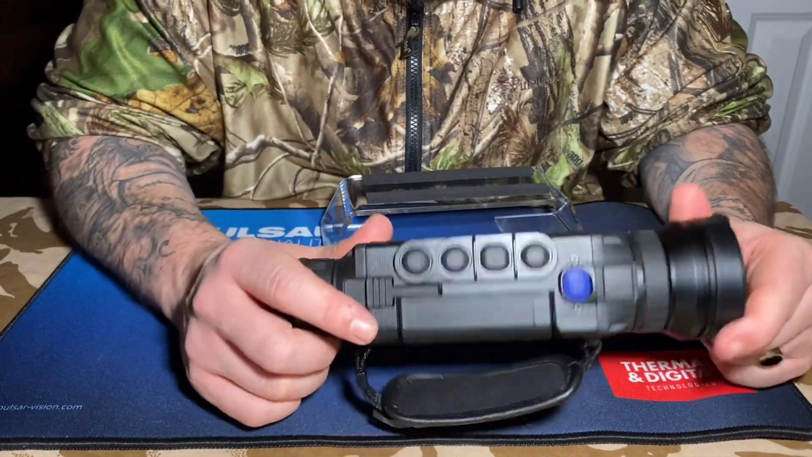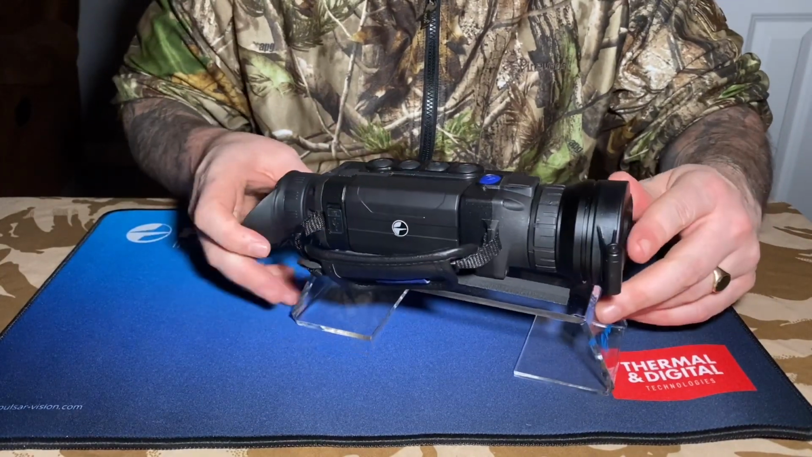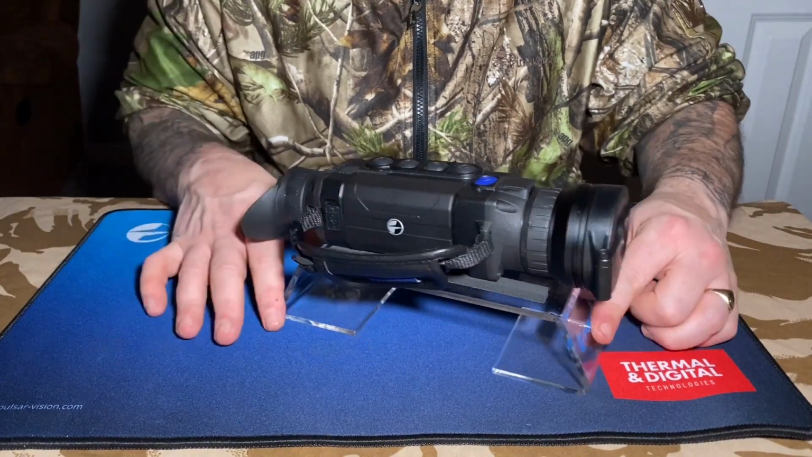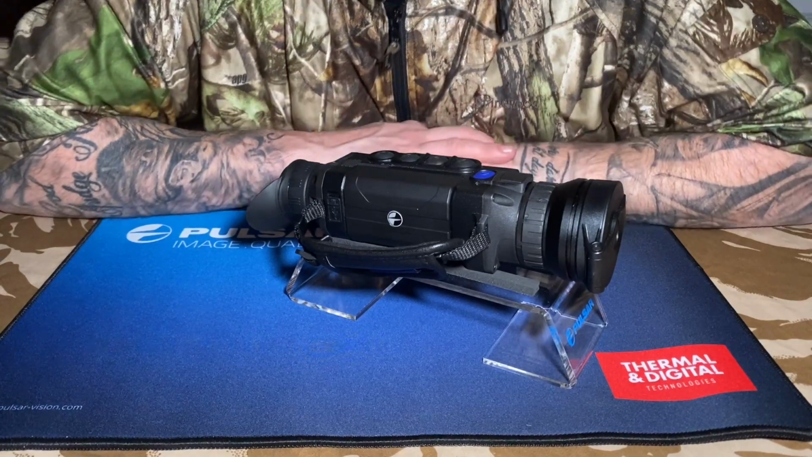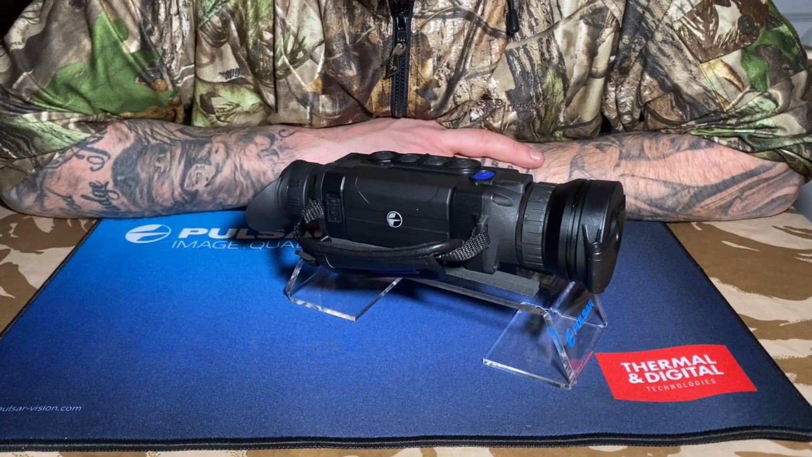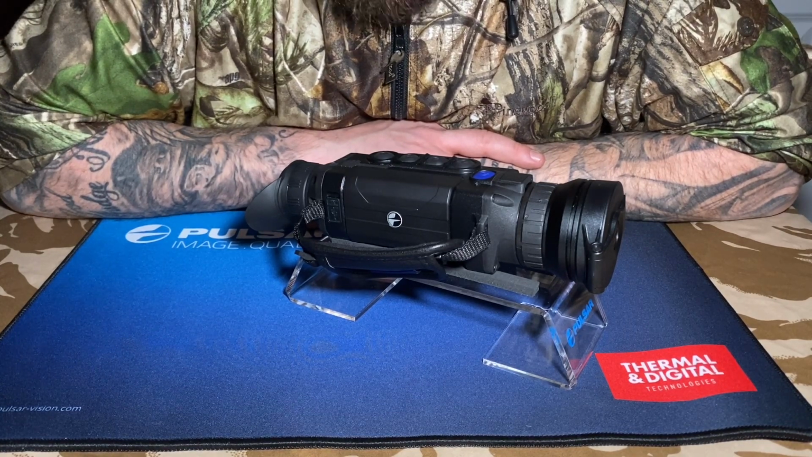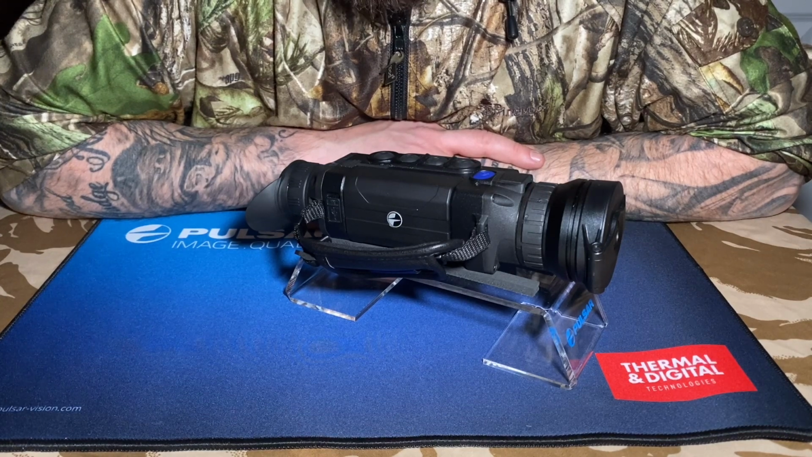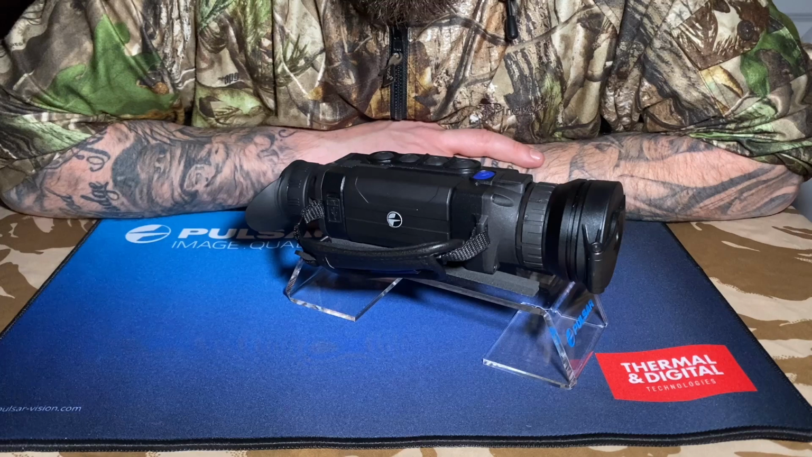Who it's aimed at. Like I said, the HIC is aimed at air gunners, I would say. If you're trying to identify fox, deer, if you're going out foxing, I wouldn't say the HIC is the right one for you. I mean, you can by all means use it for that, but if you want accurate identification, great image quality, the HIC is good for air gunning, rabbiting up to 40-50 yards.